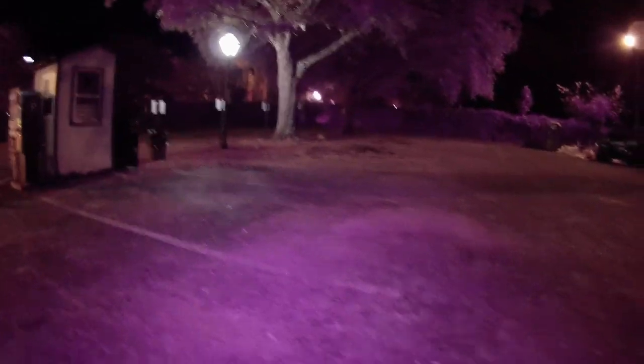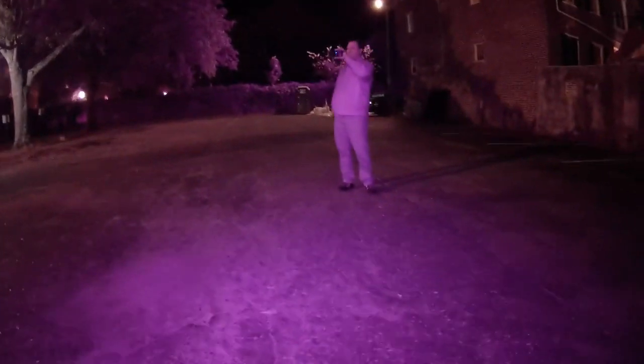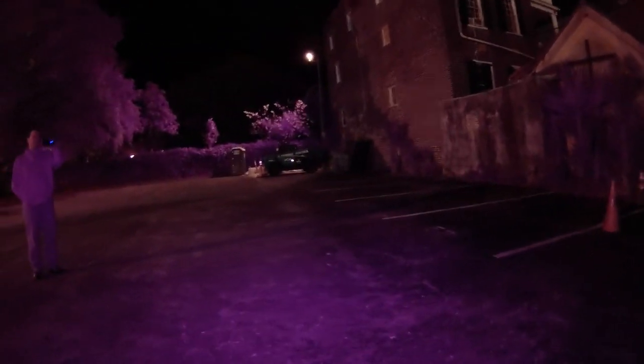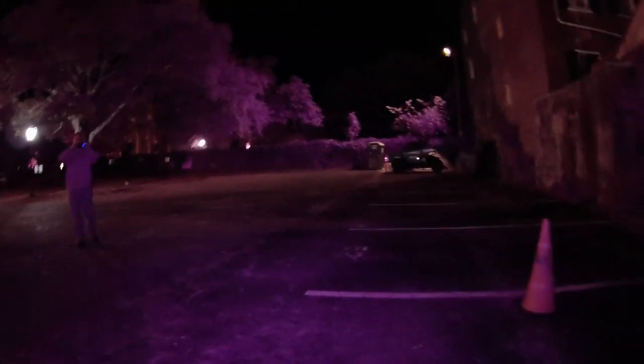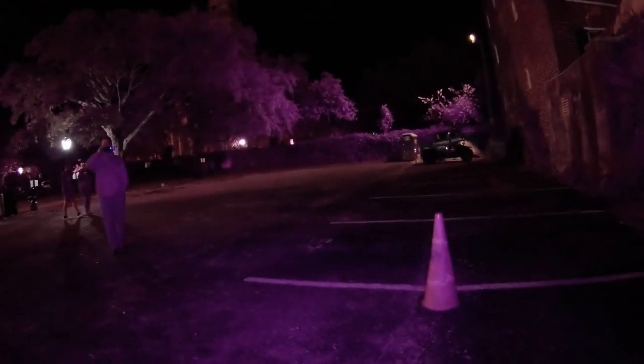Come on over this way, guys. Where's the beef? Yeah, let's turn the motion sensing off since you didn't really get much out of it.